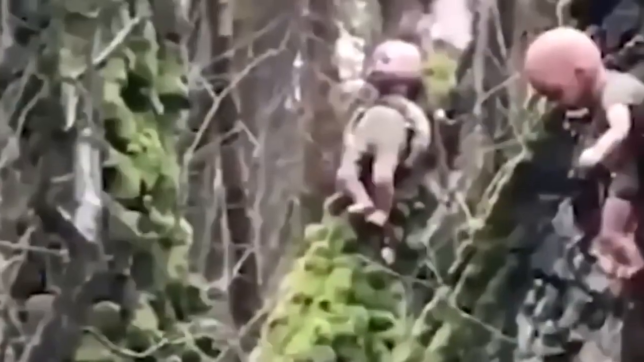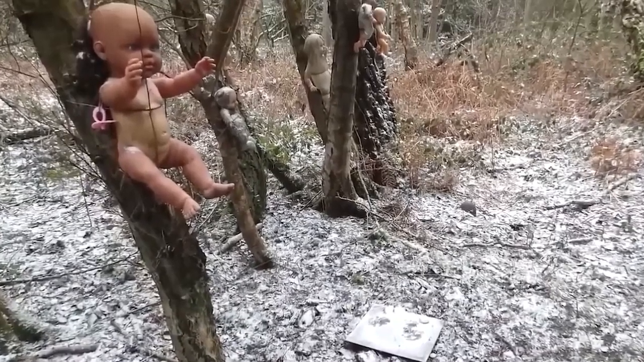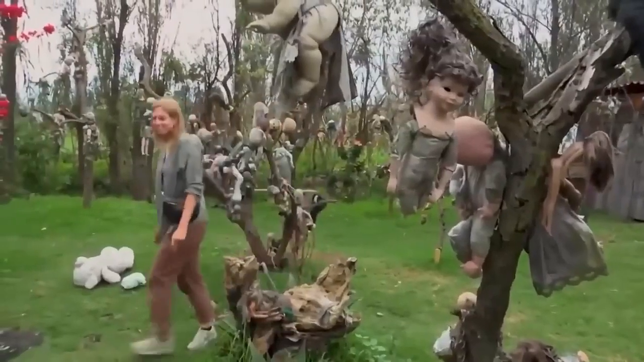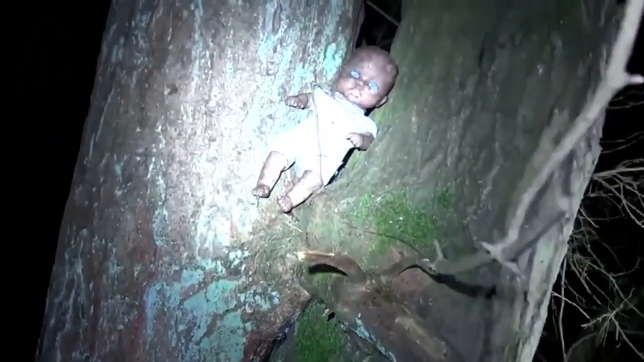There have been countless horror tales about dolls to fuel our imaginations. But what's even more terrifying is an entire island filled with these eerie figures. Locals say there's a strange order to their placement, hinting at a hidden code.